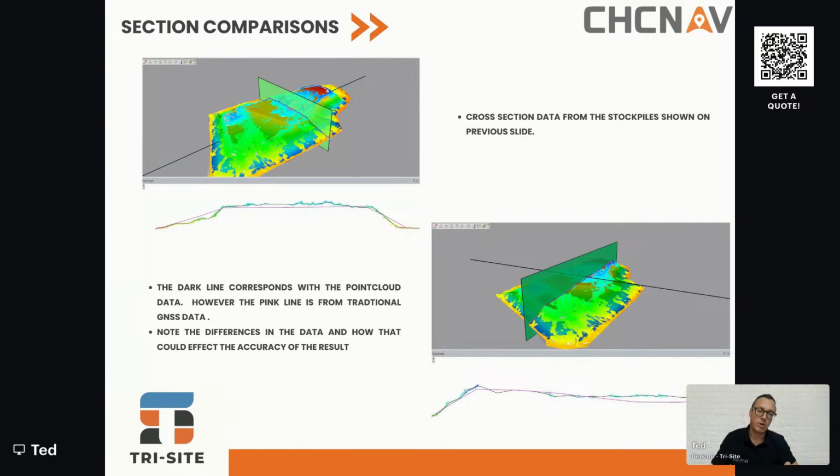So the i100 picks up all the detail. Traditional surveys just miss it, and you can see it again on that bottom image. The top and the bottom of the embankments are probably where they should be, but everything else in between is completely different, and that is because the i100 is picking up millions of points per minute. Traditional survey isn't.